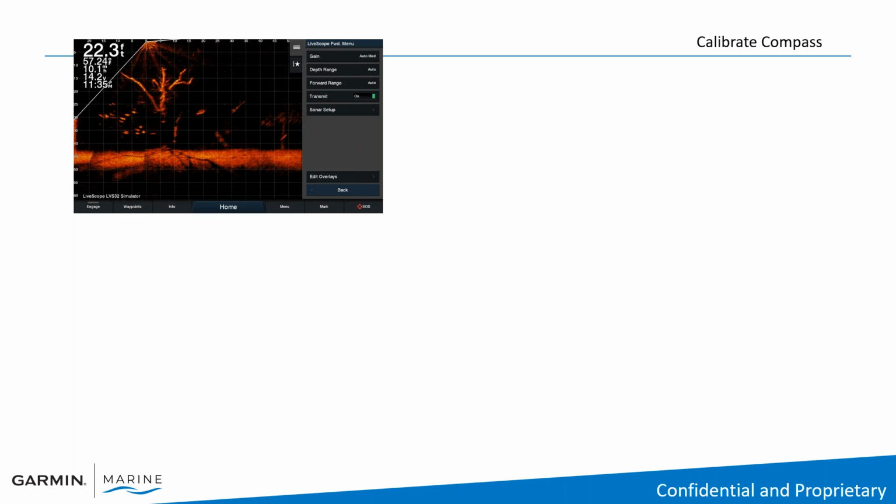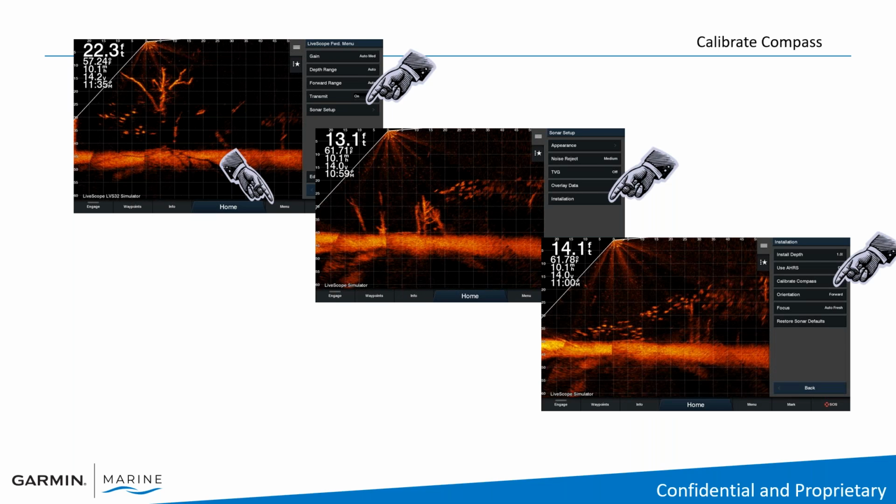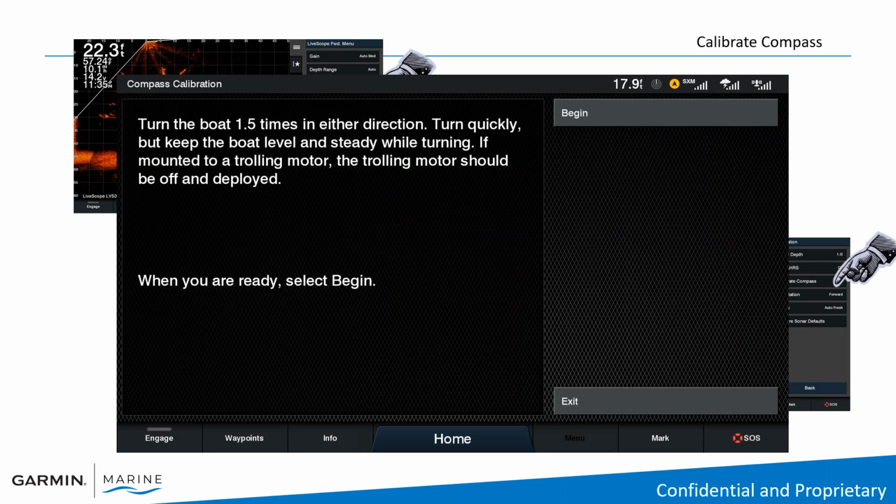Pretty simple to calibrate the compass. When you're on your Panoptix LiveScope screen, you hit Menu, Sonar Setup, Installation, Calibrate Compass. The transducer does need to be in the water, and once you hit begin, you're going to have